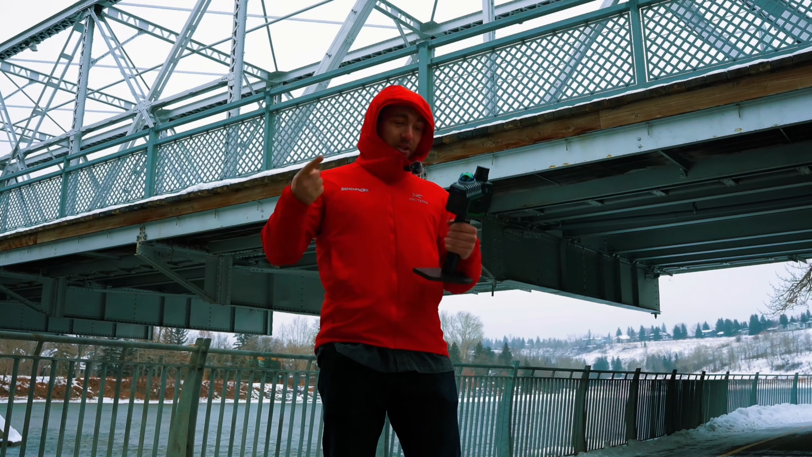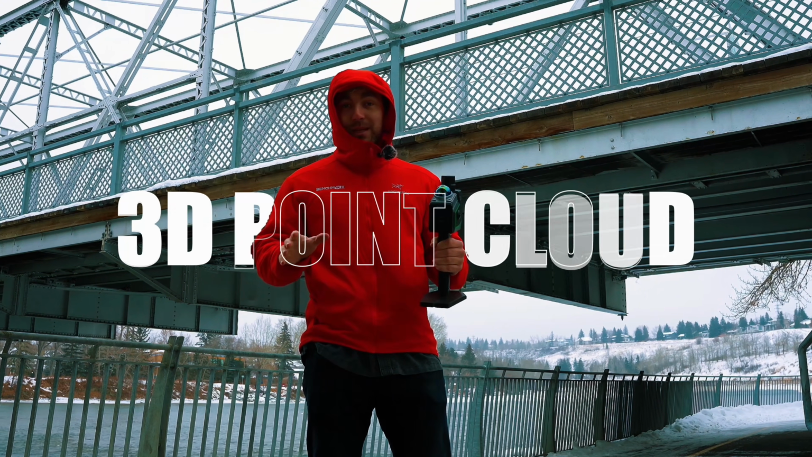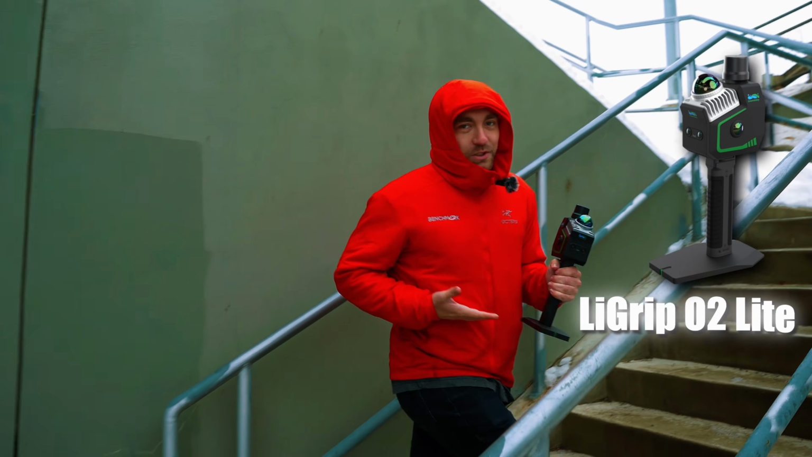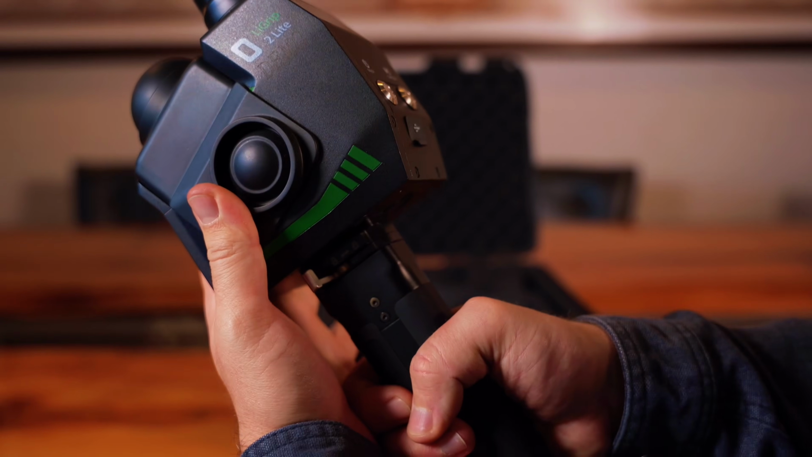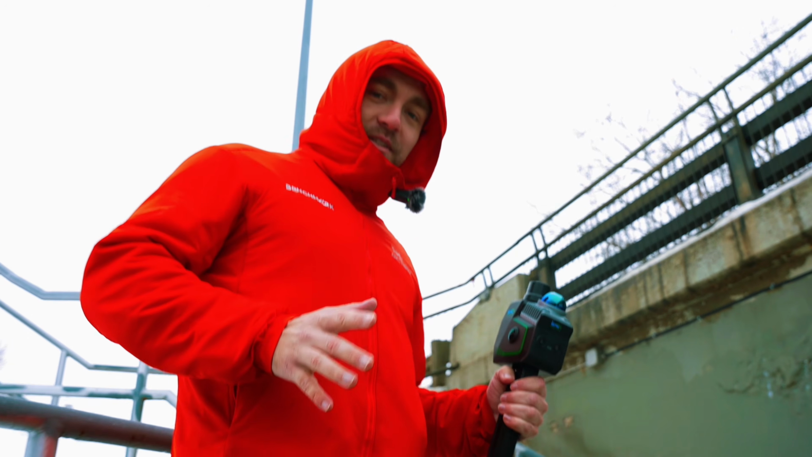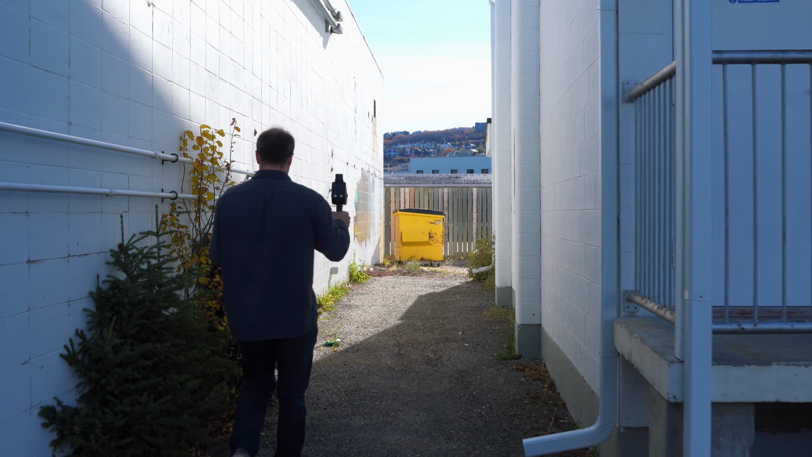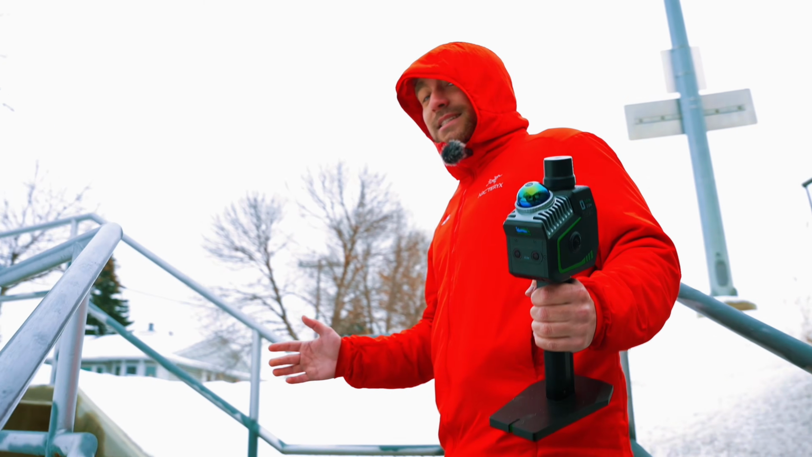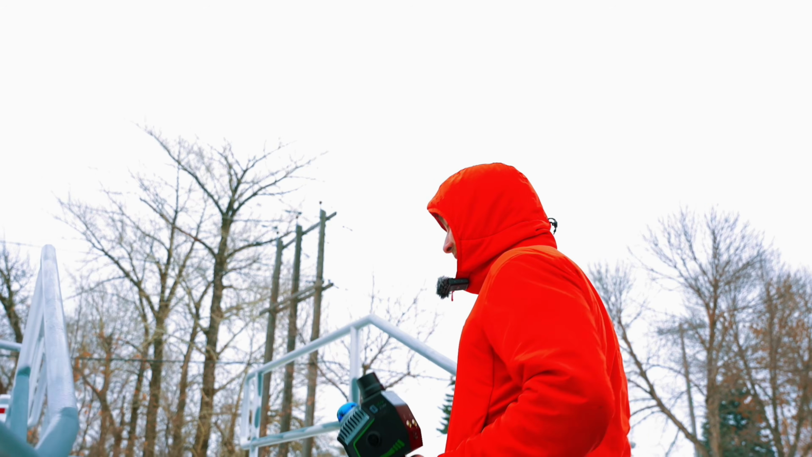In today's video, I'm going to use this device to create a 3D point cloud of this bridge right behind me. So this is the LiGrip O2 Lite, and it's a SLAM scanner with RTK built in. And what that means is I can take this and it's just going to be scanning while I'm walking, and that's going to let me get 3D point clouds and measurements in areas where my RTK is never going to be able to get a connection because it can't see any satellites.